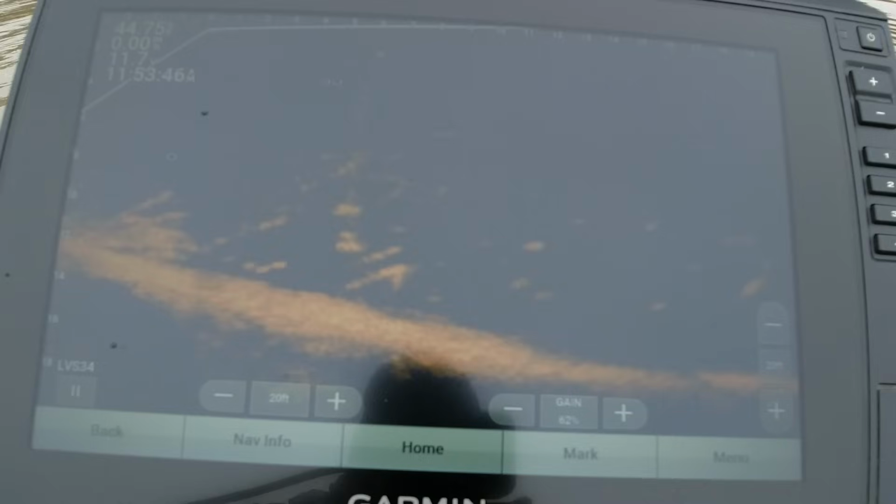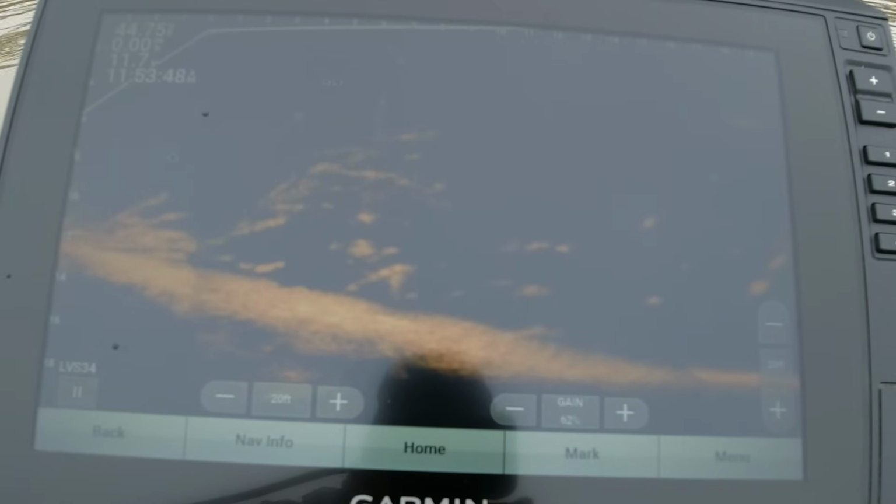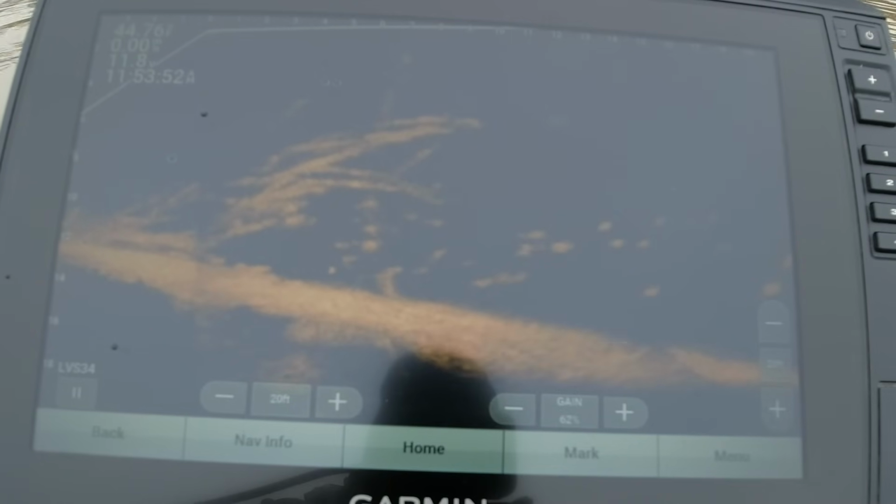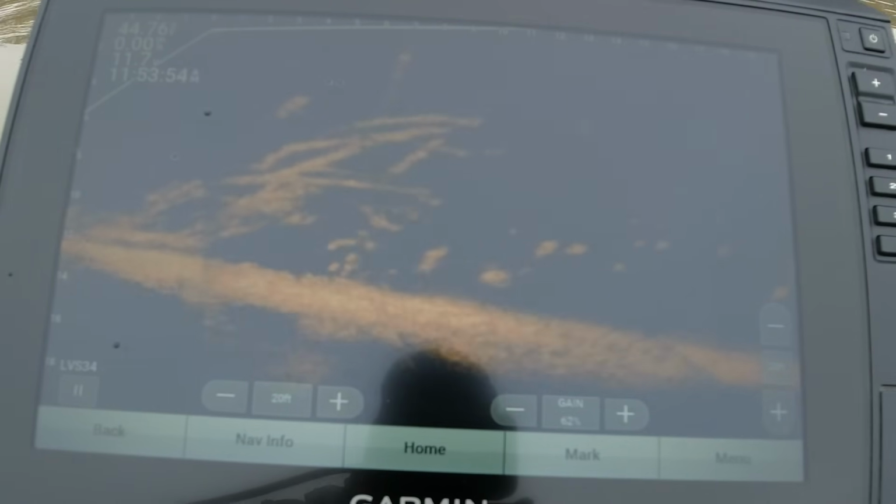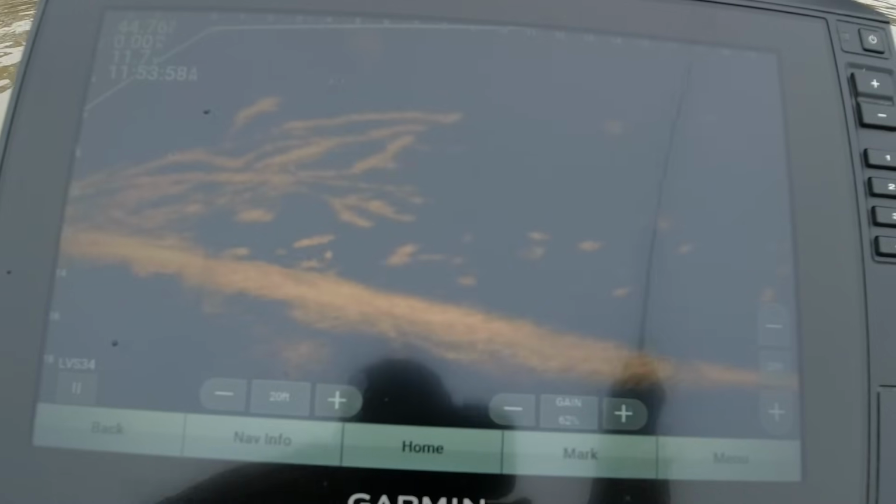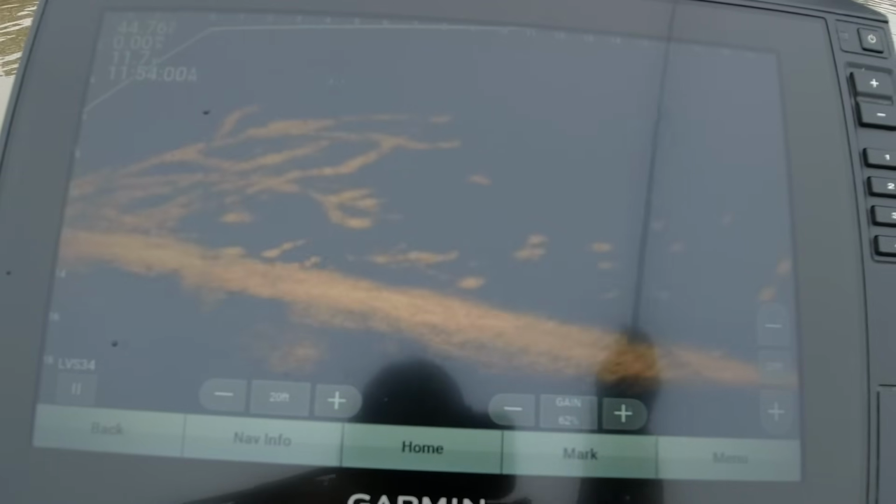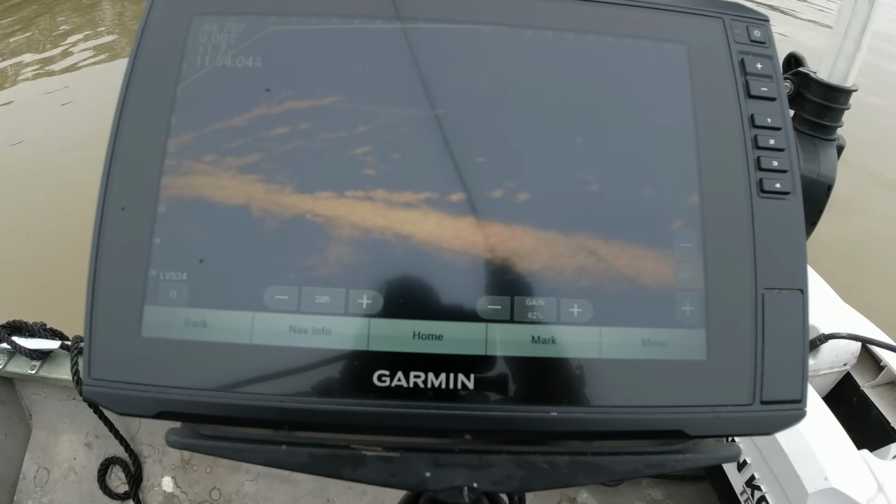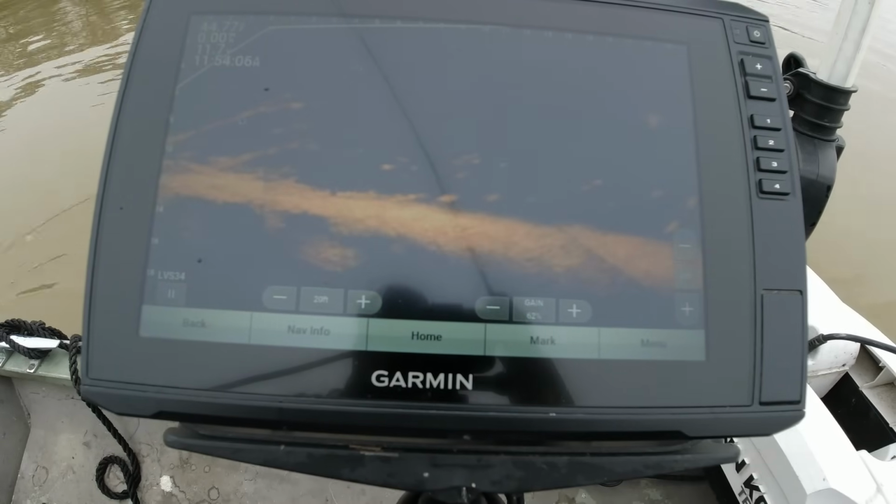Is that a crappie? He's swimming. Come on, turn up. Stand on your tail. Come on, get it. There we go. Got him. Got him, y'all. Got him. Just another nice filleter. 11-inch fish.